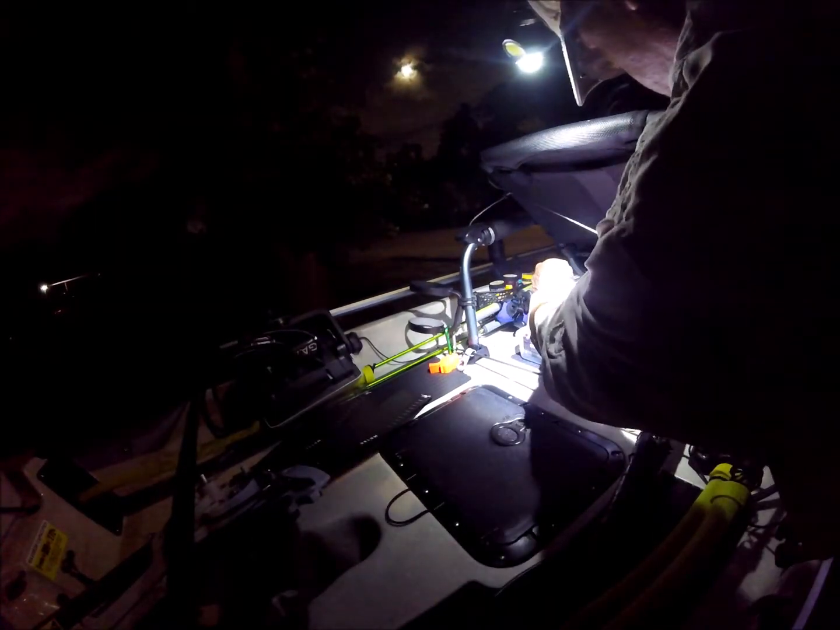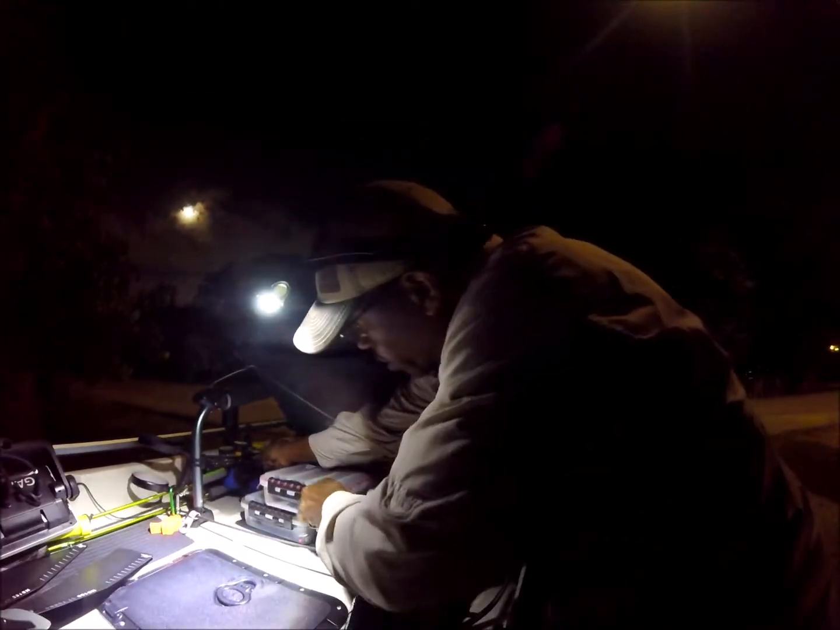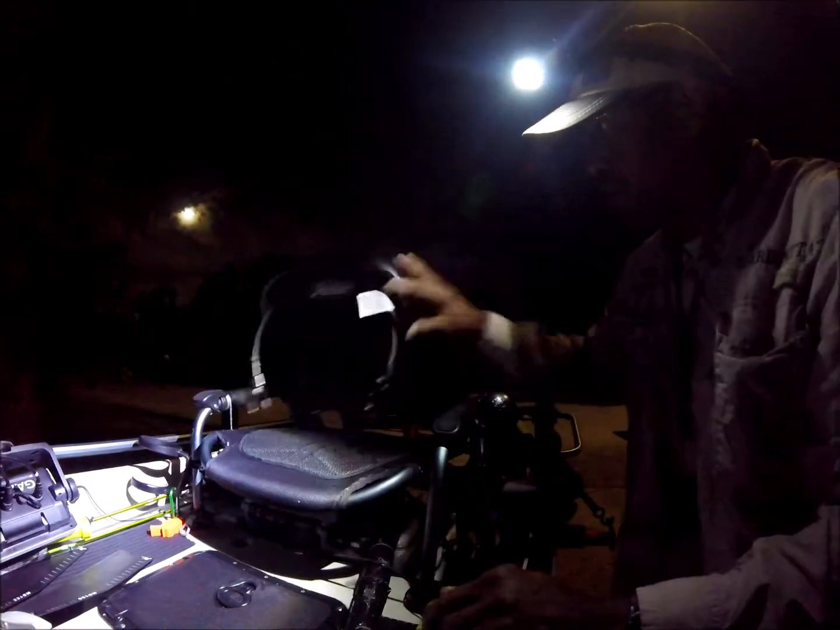Hopefully I'll be able to test out color schemes. Well, I never fished a Livescope before, so all this is going to be new. I'm going to see what they reject and what they don't reject as far as color, and then my hand ties and all of that. This ought to be fun. That's what I plan to do always, is have fun.